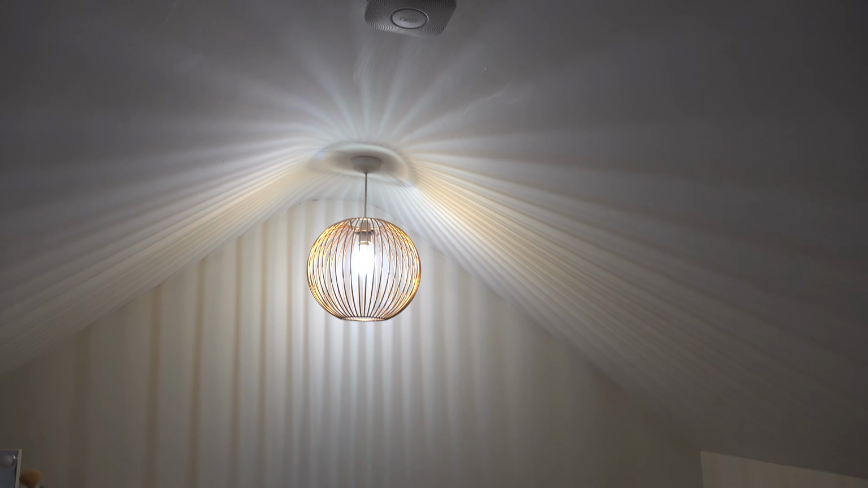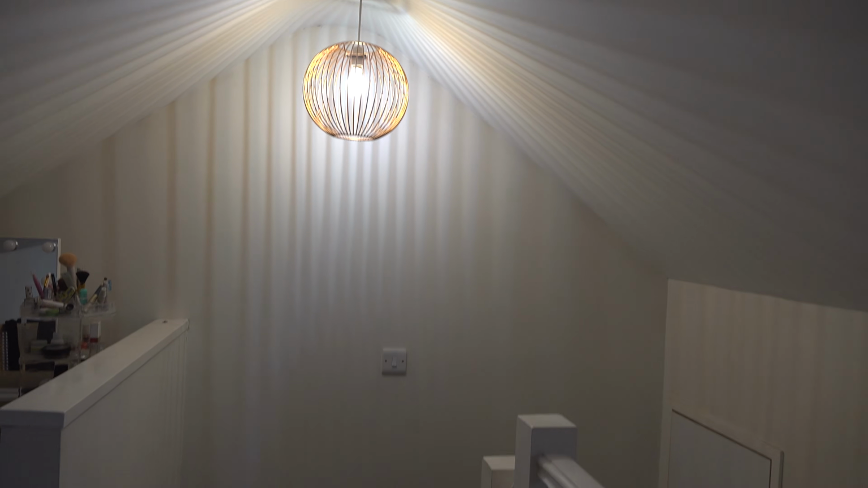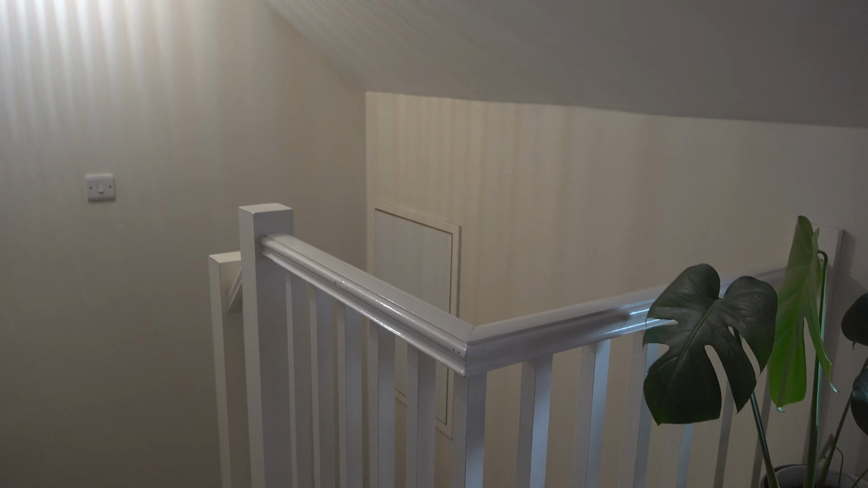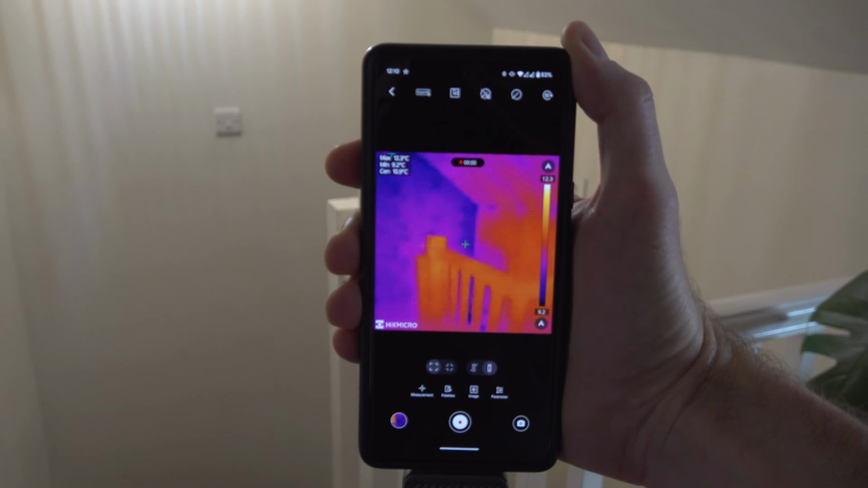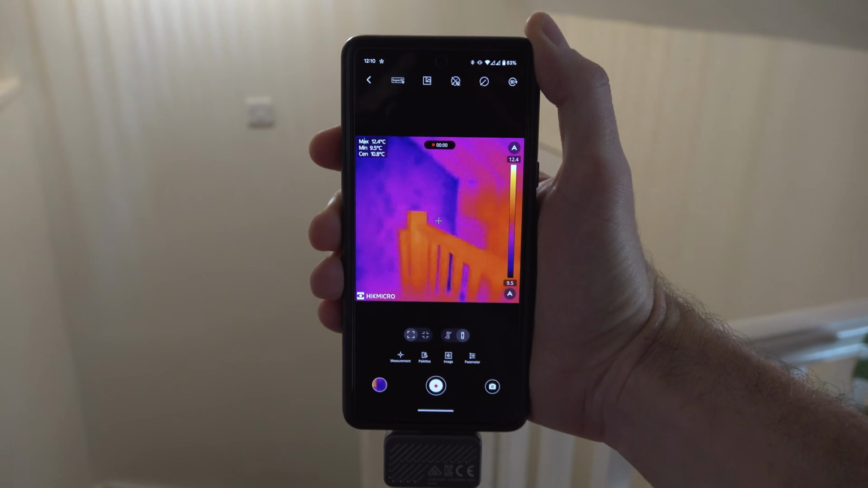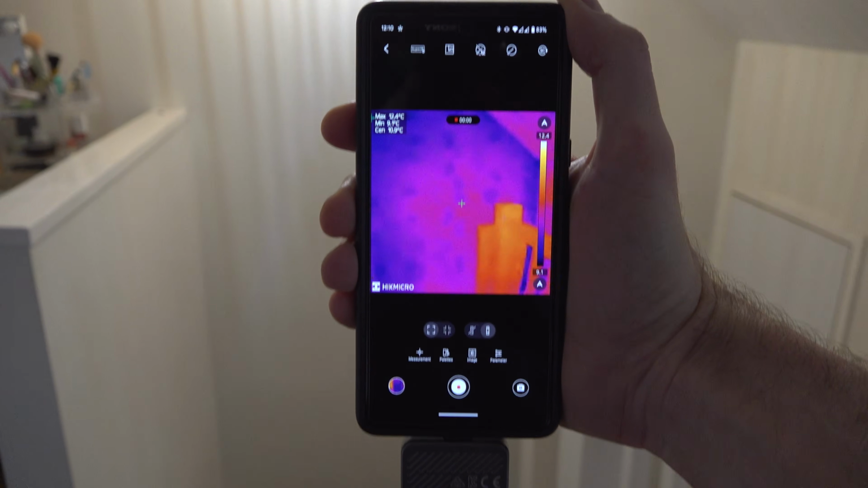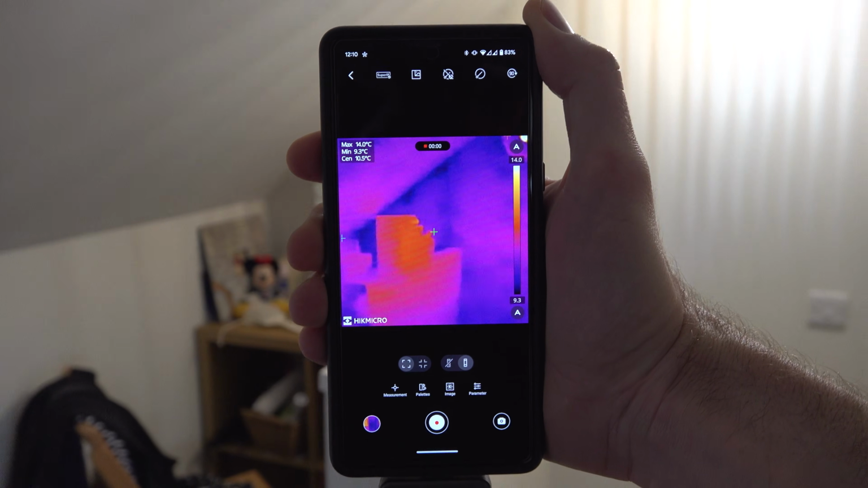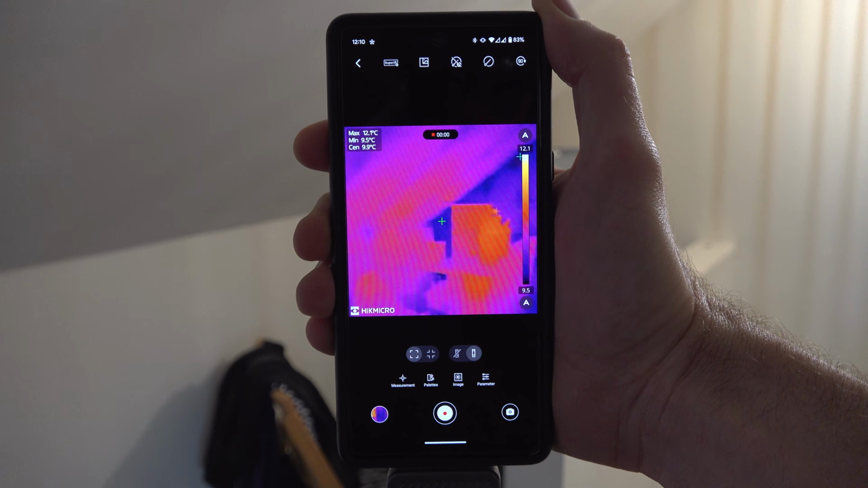Moving up to the converted loft, the camera highlights areas of concern like the party wall here, where our heat is escaping into next door's cold loft space. Using it feels a bit like you've got X-ray vision. You can even see that the plasterboard was installed with dot and dab adhesive. The whole wall is very blue, indicating that insulating this area better is going to be my next DIY project.